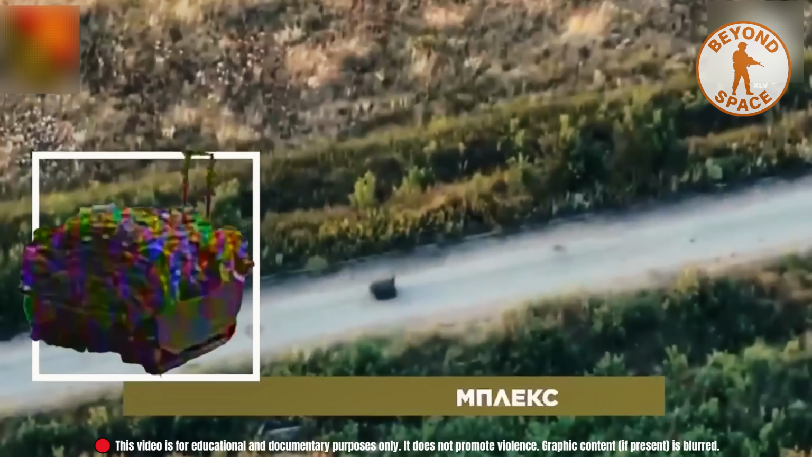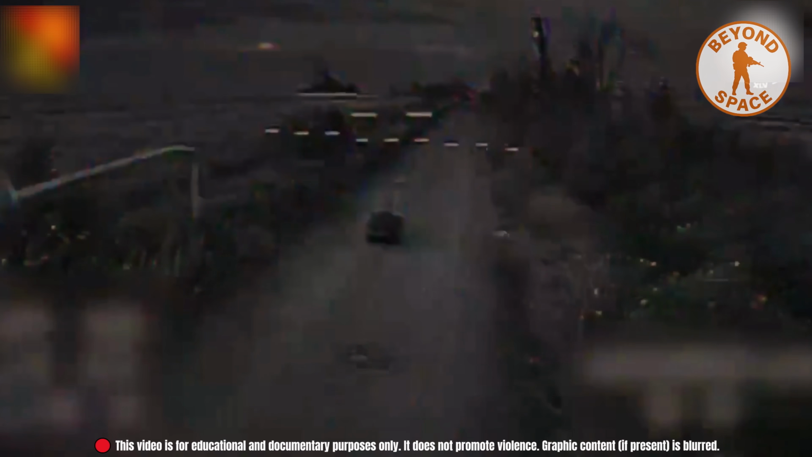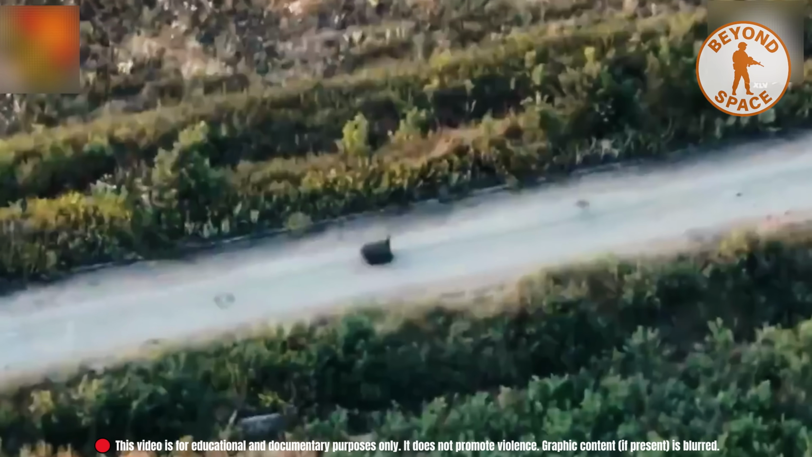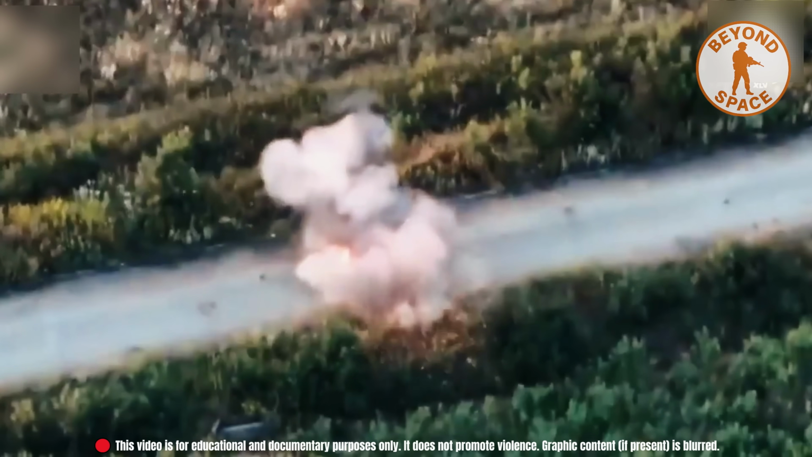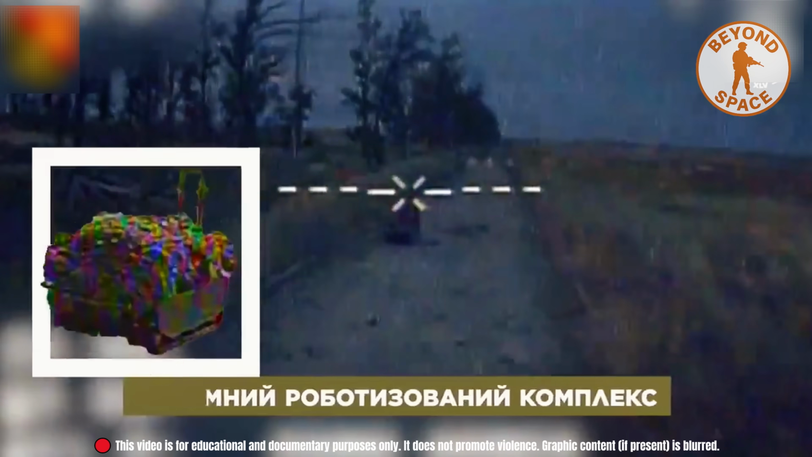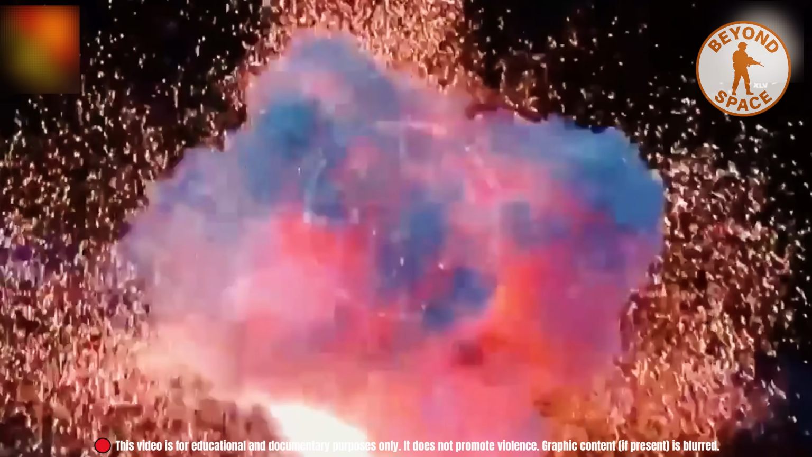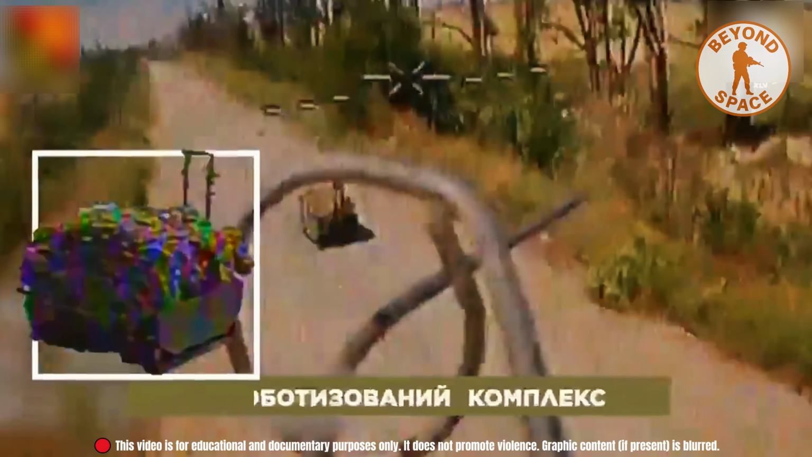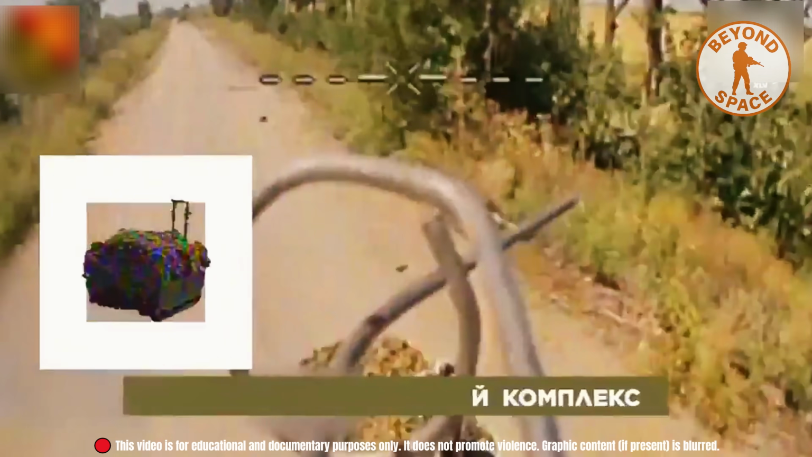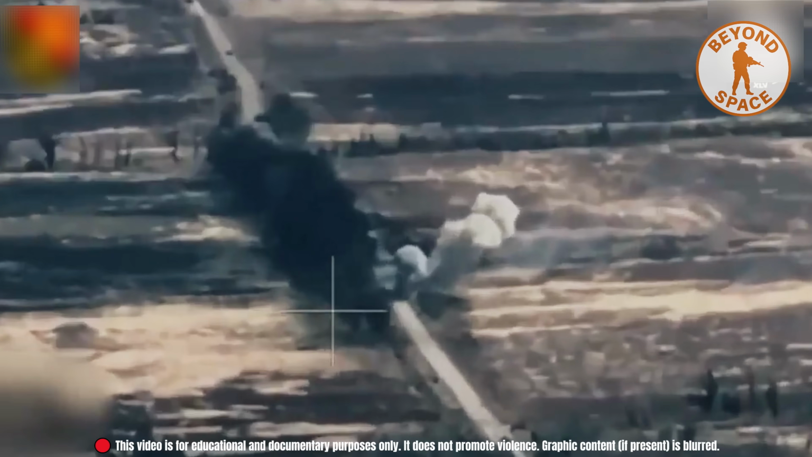In the Siversk direction, Ukrainian drone operators from the 45th Artillery Brigade picked up unusual heat signatures moving through low terrain. They weren't soldiers. They were Russian unmanned ground vehicles. The drones locked in, one by one. Each strike was deliberate. Each target neutralized. This operation didn't just stop machines, it disrupted momentum before it could build.